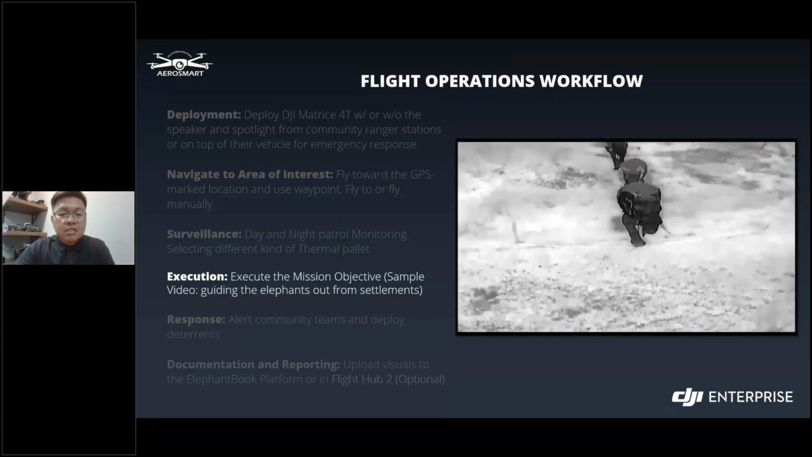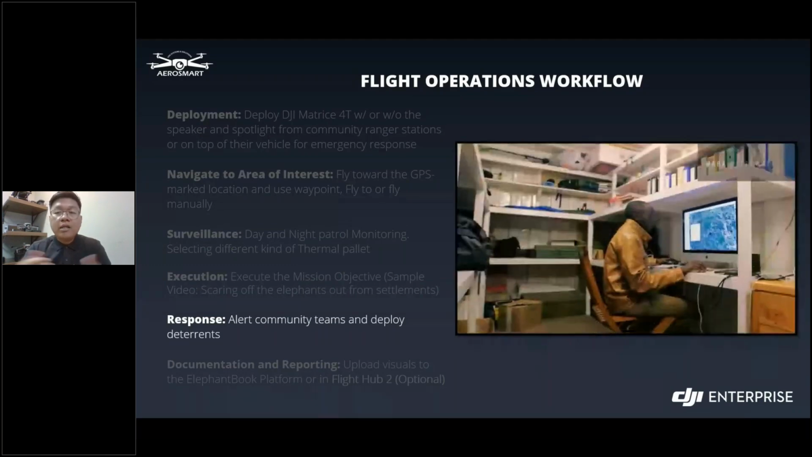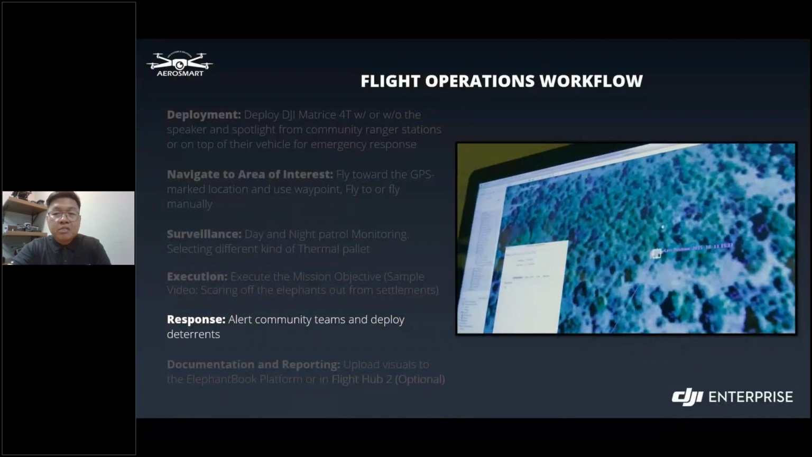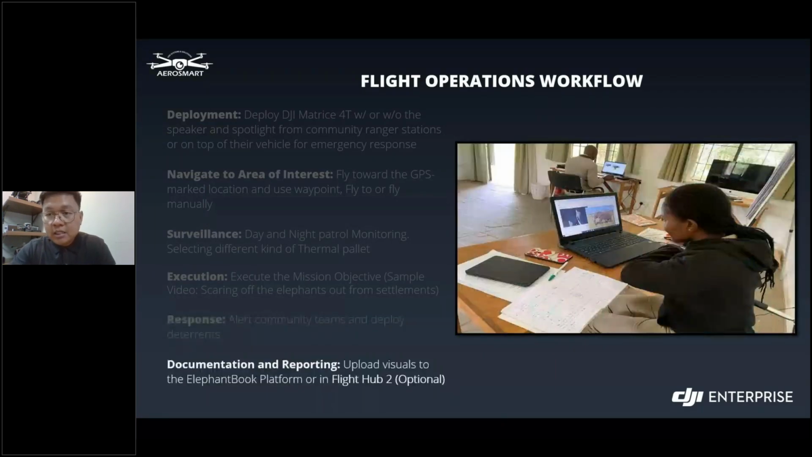Okay, next is the response. Of course, we need the response afterwards. The rangers are now at liberty to alert headquarters about areas that are prone to elephant encroachment or any possible threats, and do the necessary protocols. Lastly, we have the documentation and reporting. This is where the pilot gathers all the needed data such as the images, video, measurements, and other reports for documentation and uploads it on their platform for future reference.